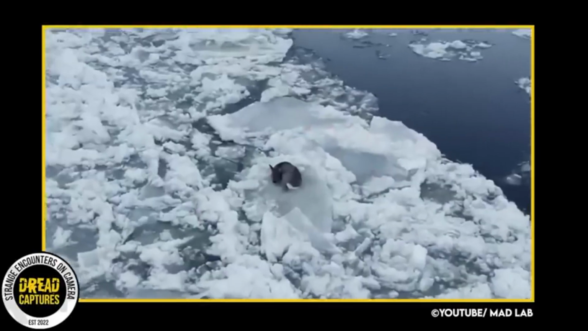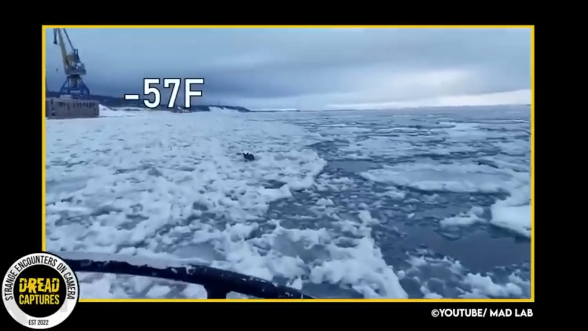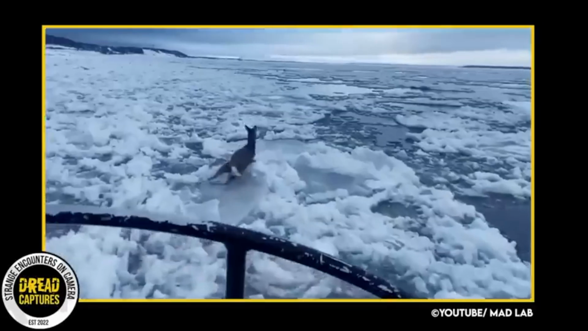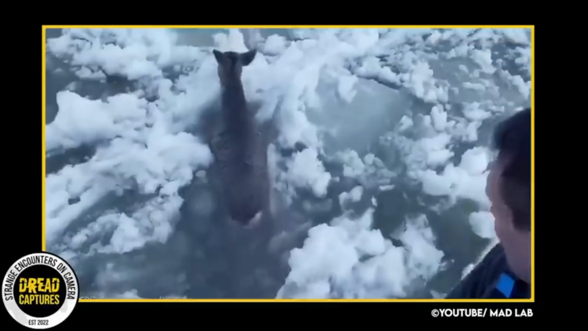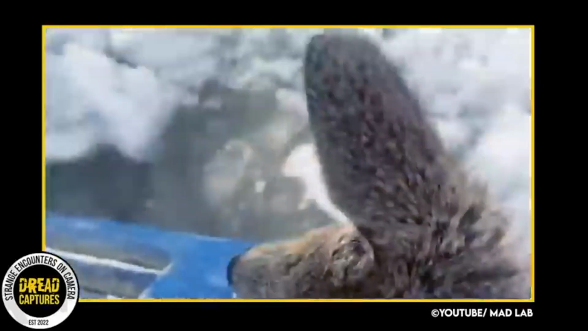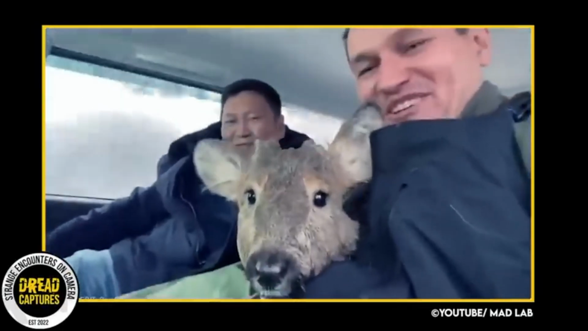In harsh winter conditions, animals not adapted to survive can struggle to find food and navigate this frozen terrain. This lone deer was left behind. He was attempting to cross the frozen river for survival, but didn't make it. Luckily, local workers rescued him just in time, and now he's receiving the care he needs. Just an amazing camera capture.